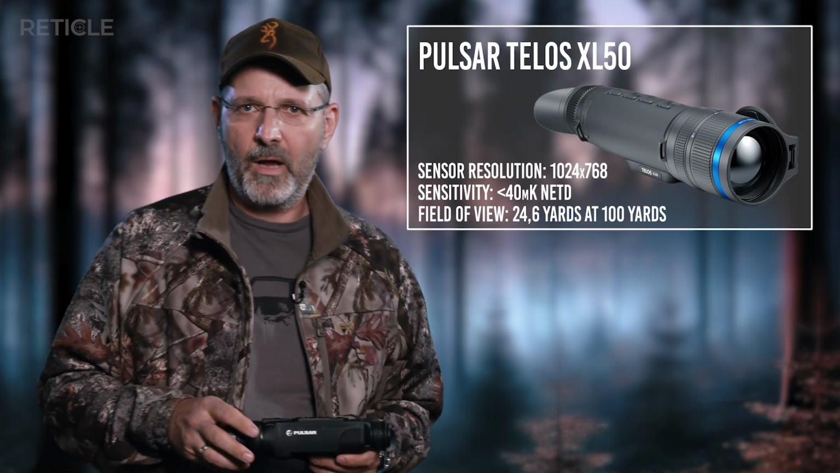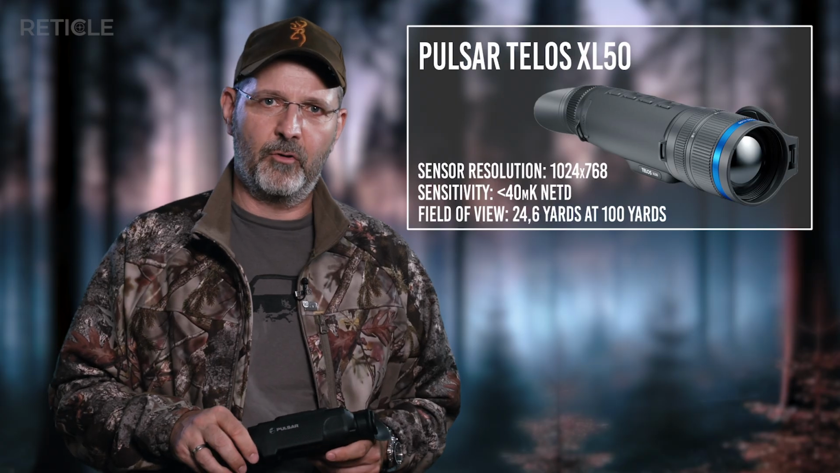So personally, I'd recommend to take into consideration that the battery needs to be replaced first, which costs you some extra. Eventually there should be a decent price gap to the successor as well. The T-Lors XL50 runs for about 3,800 euros here in Germany.